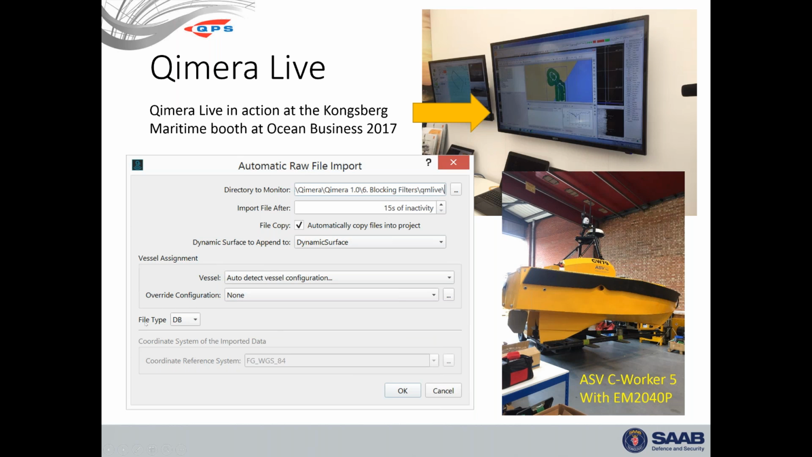Okay. This bottom bit, now you can specify what kind of file to look for and the coordinate reference frame that's coming in. And you can start with a brand new empty project now.